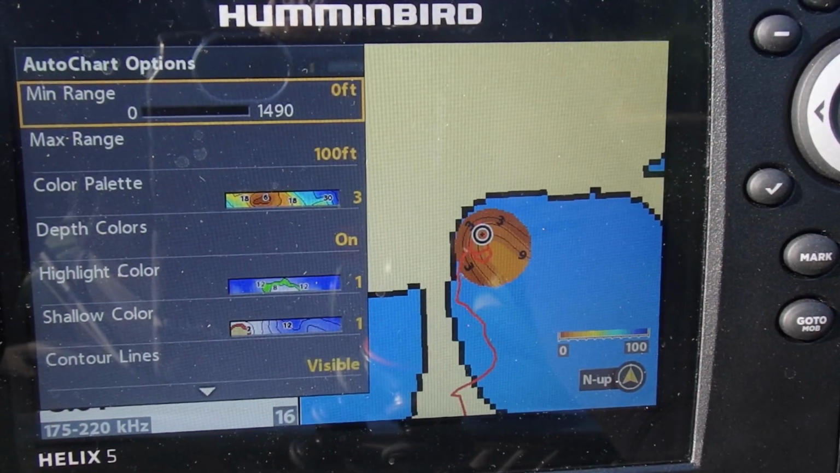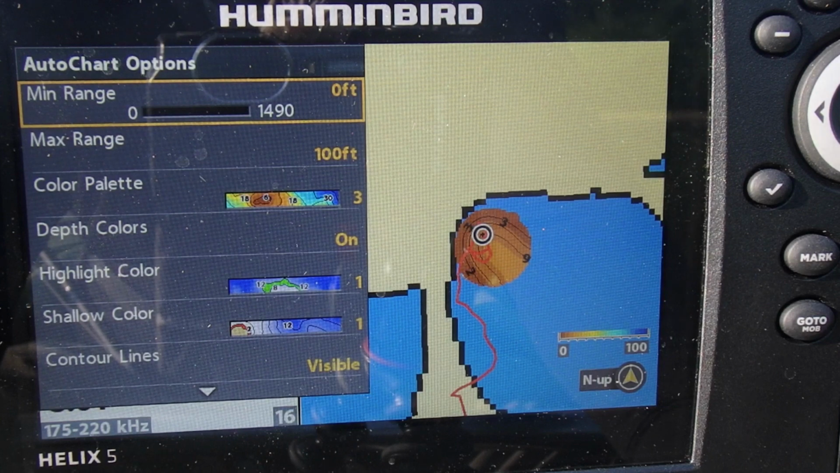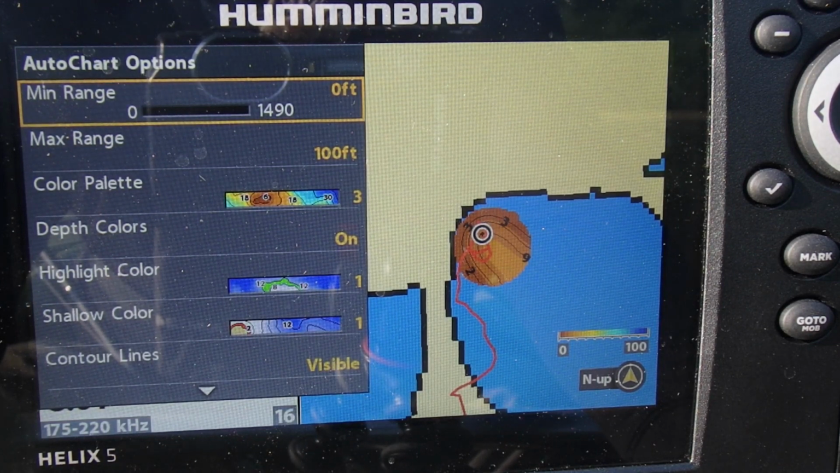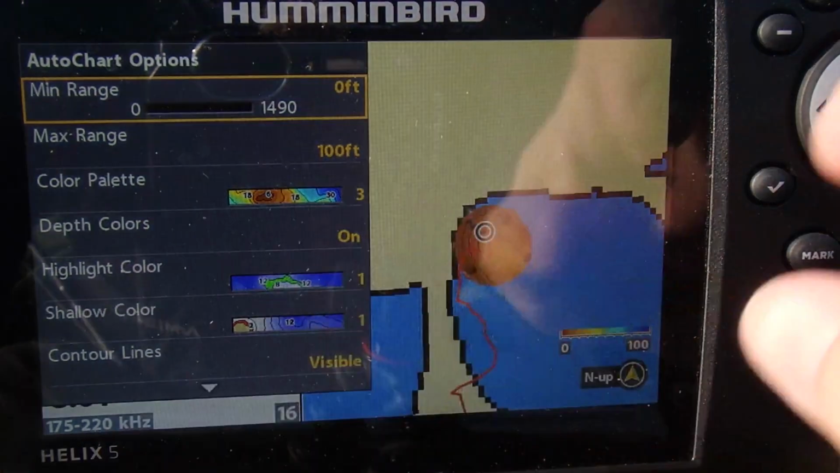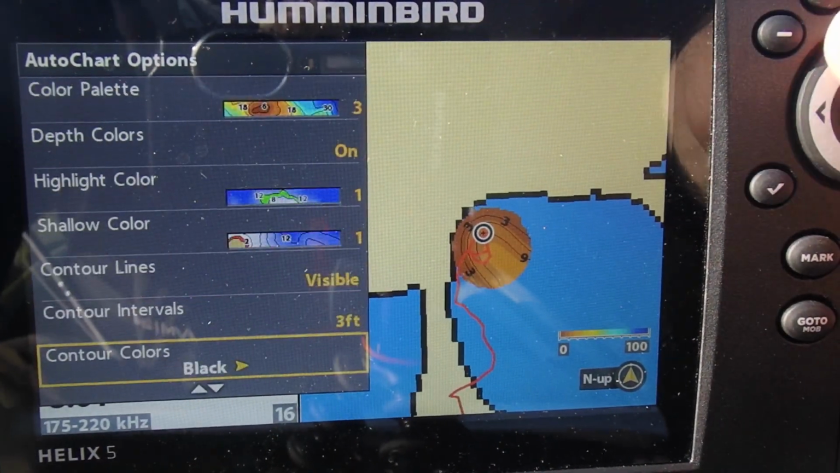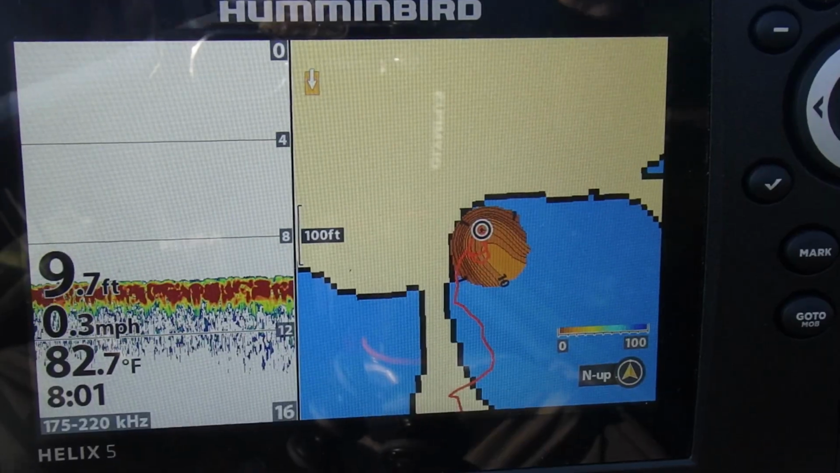I don't need more than 100 foot. Probably don't need more than 30. Probably don't need 30. Might not need much more than 20. Color palette, I'm going to stick with the setup. Want my contour lines visible. Contour intervals, let's do 1 footers. So I'm in 9 foot of water.